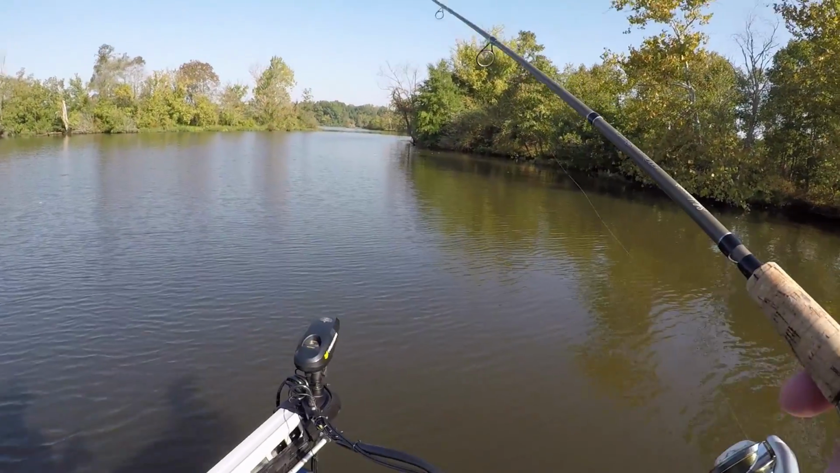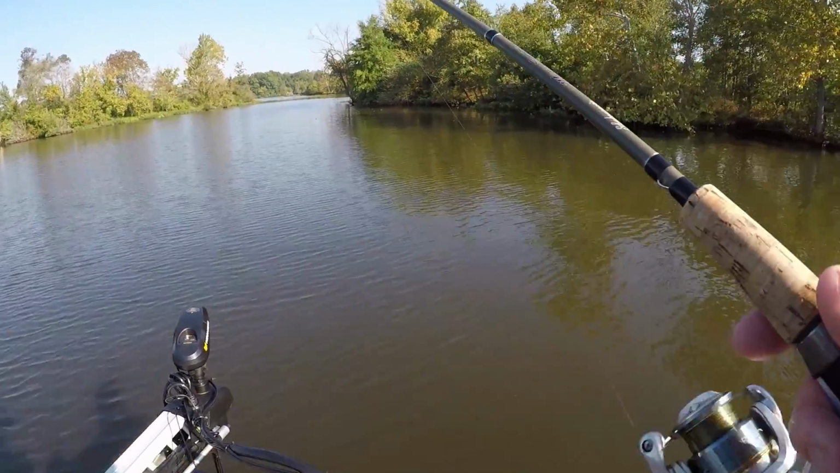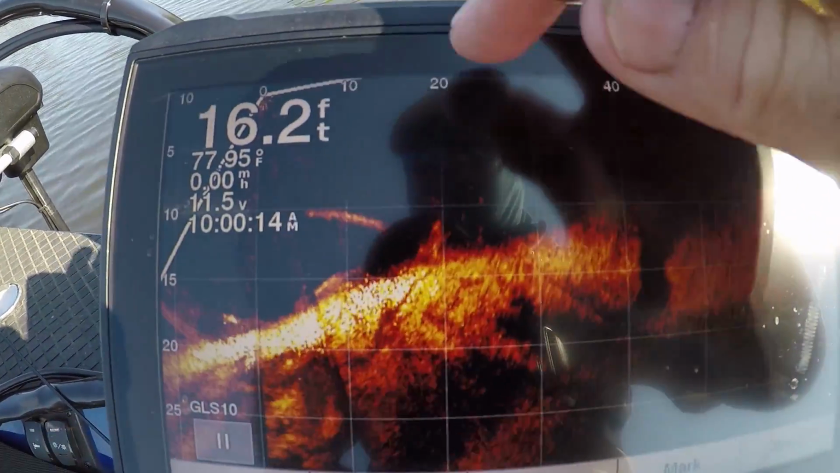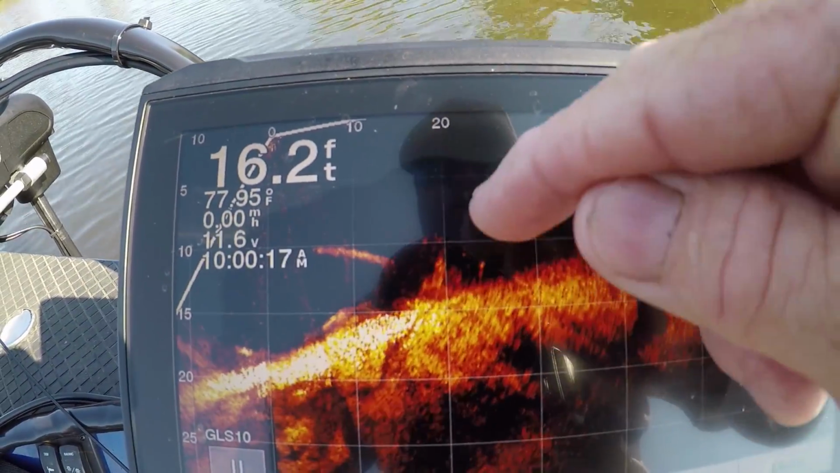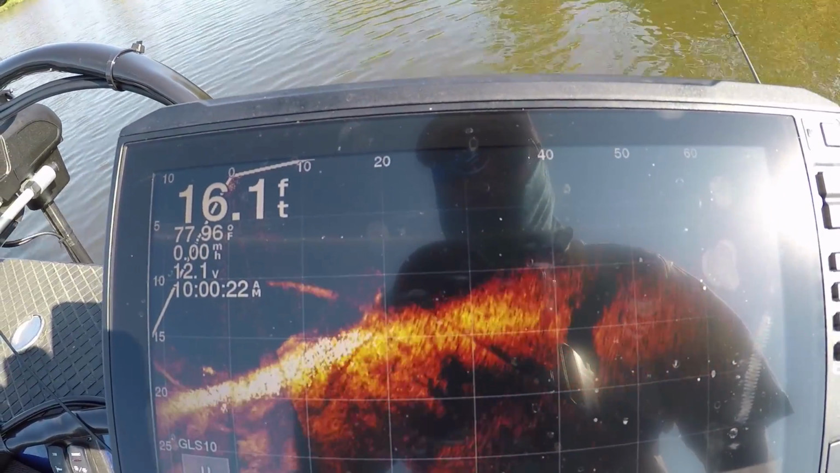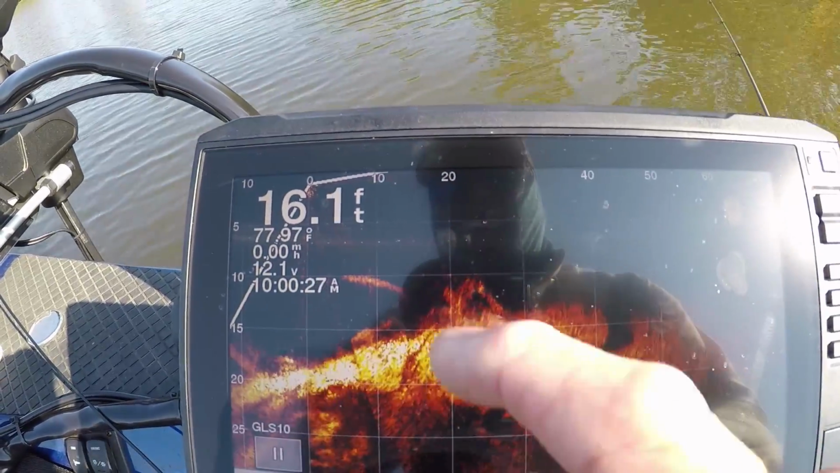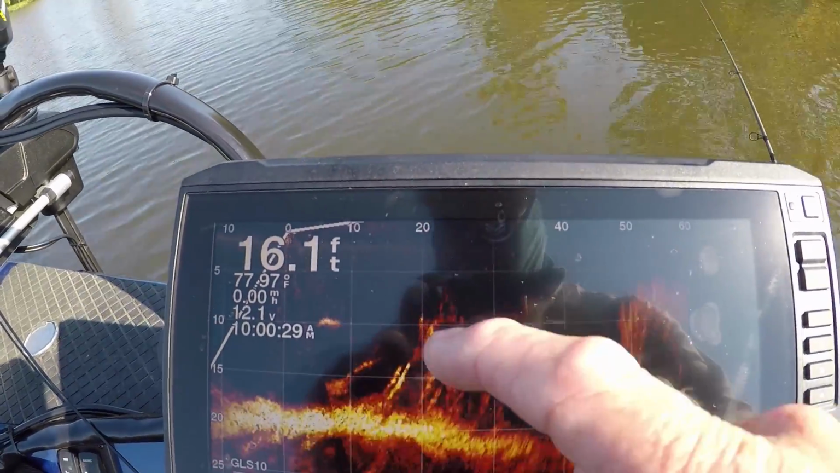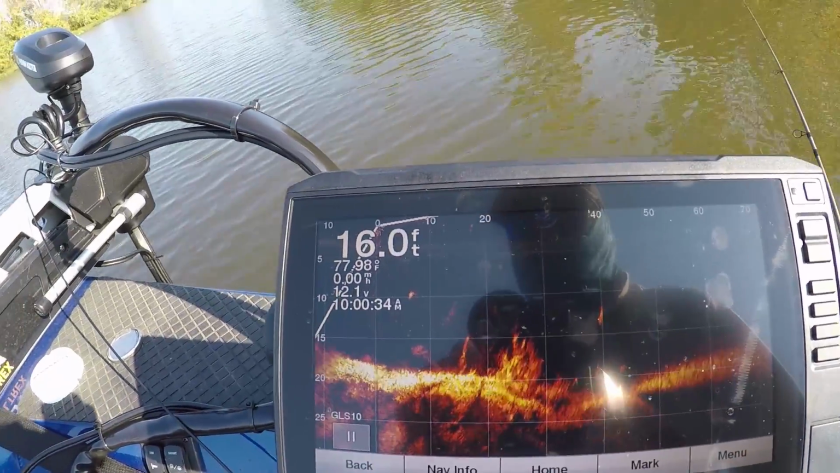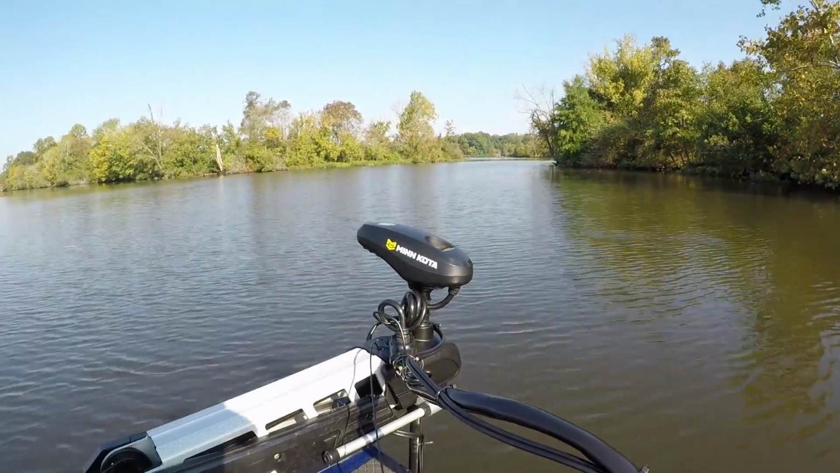Right, guys, I said I was going to show you what I'm doing. I'm throwing straight out there because I know where it's at. It's 20 feet out. See the stump right here? It's 20 feet to that stump by this marker. Now you see the fish around the stump? My spot lock's moving once in a while, guys, because the wind's blowing just a little bit. See it's moving? That's the thing. But no, the yellow spots. There you go. See them up off the stump? Again, it's because my spot lock's moving on me.